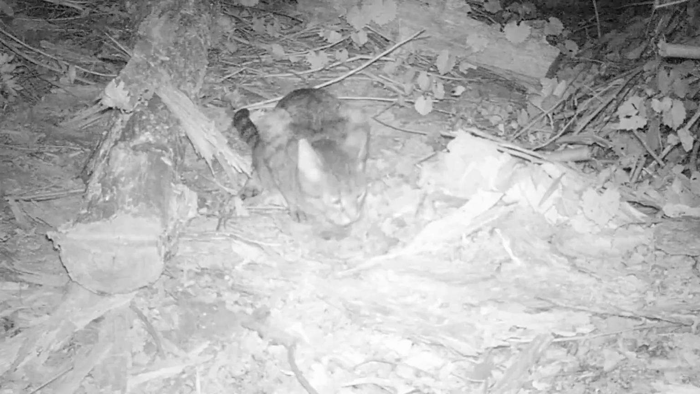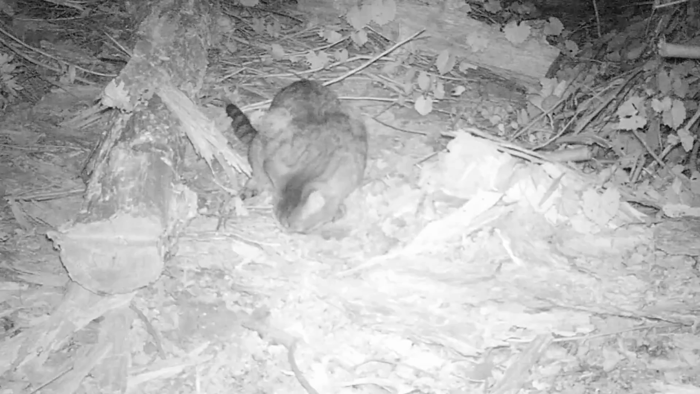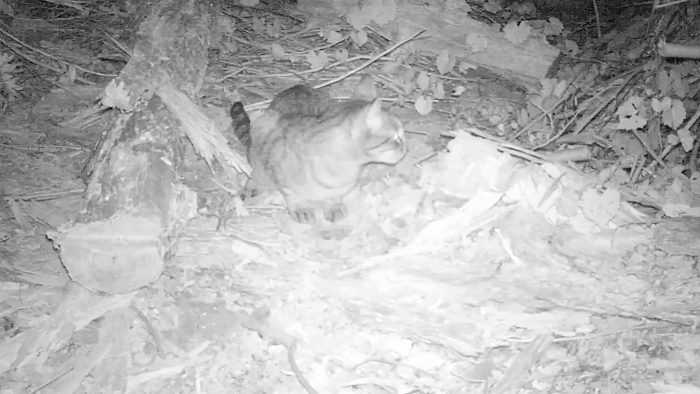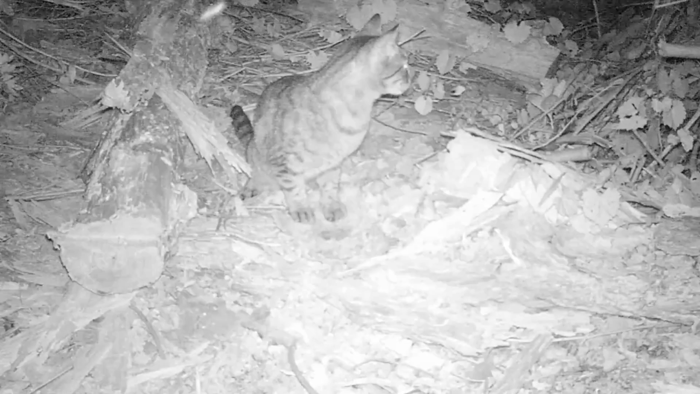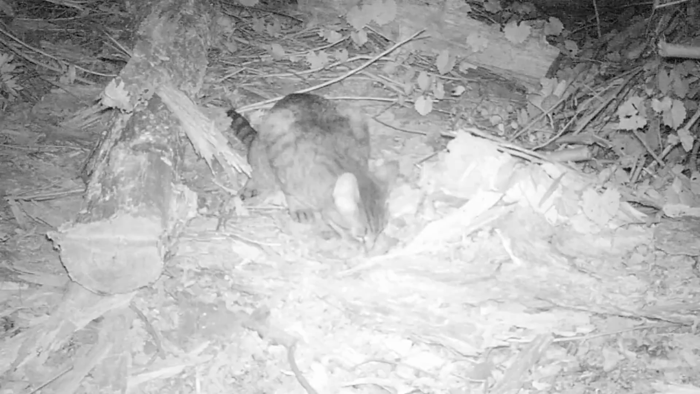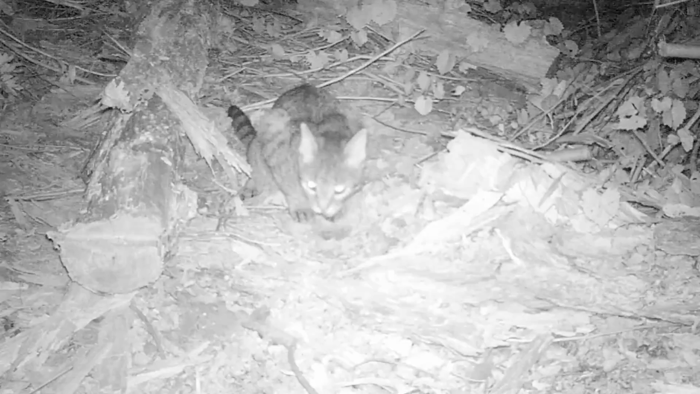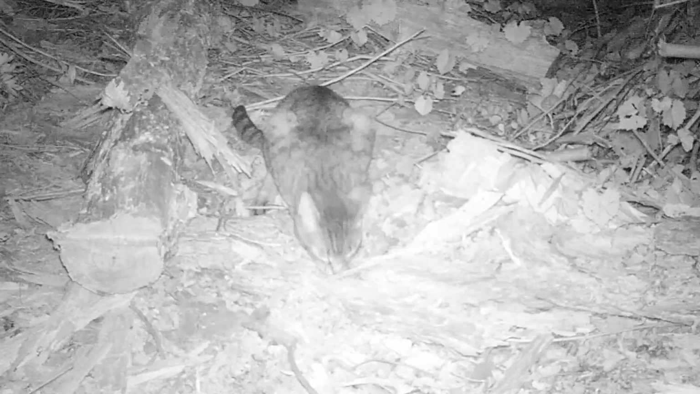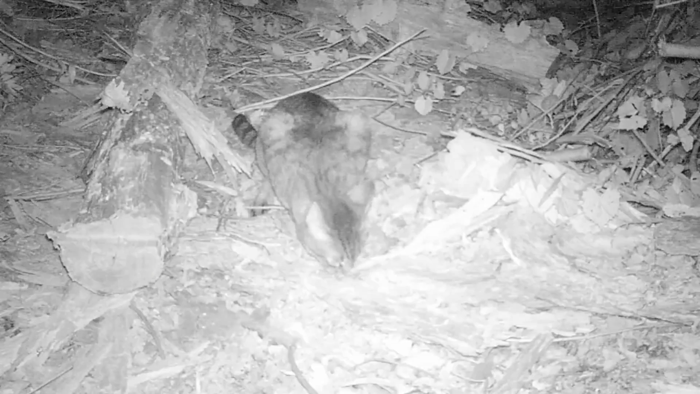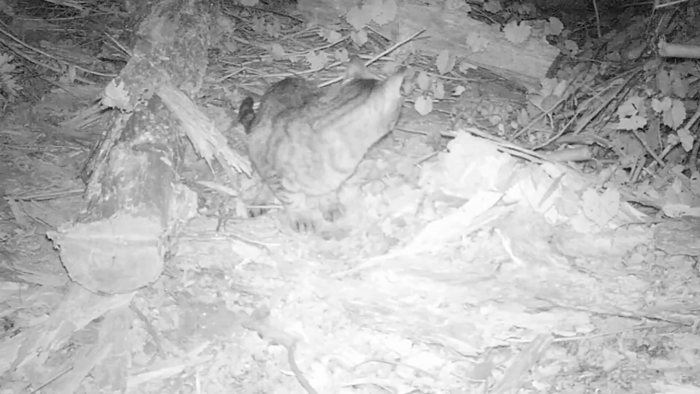You can see here that he looks reasonably vigorous and healthy. All of this nighttime filming was by remotely triggered night cameras, so I wasn't watching this in person.